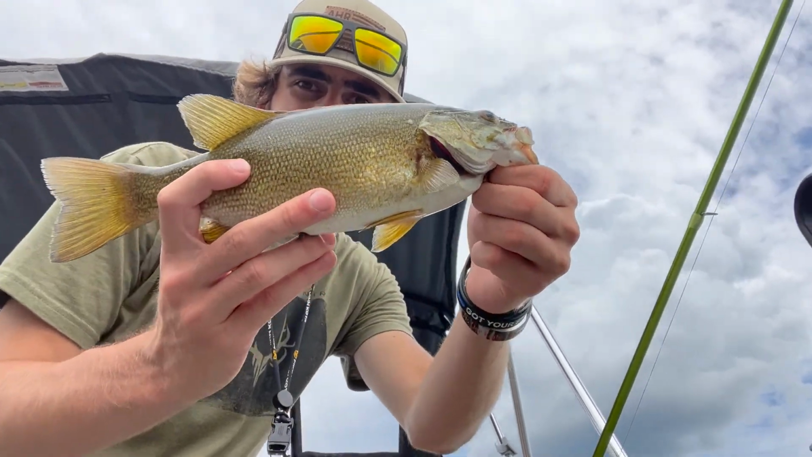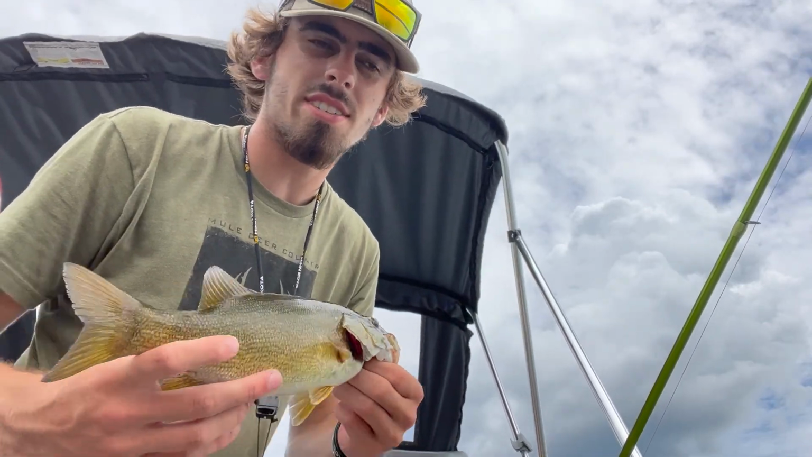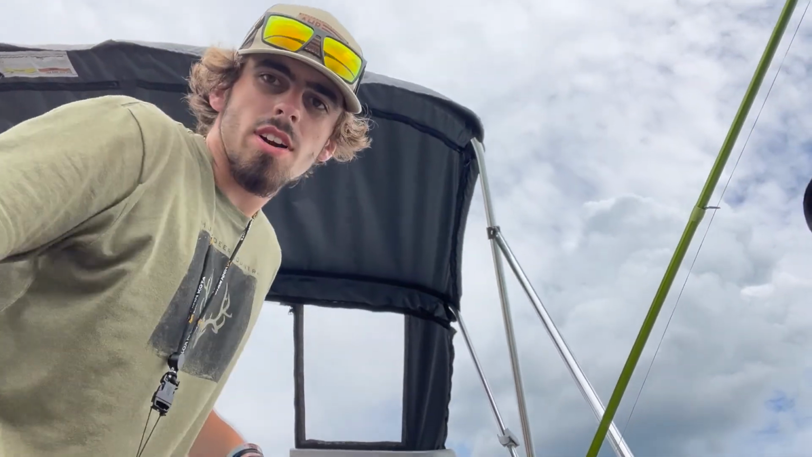That's what I'm talking about. Just a nice, healthy smallmouth up here in northern Wisconsin. So that's gonna wrap up the fishing part. I'm gonna go over some rigs here real quick, and yeah.